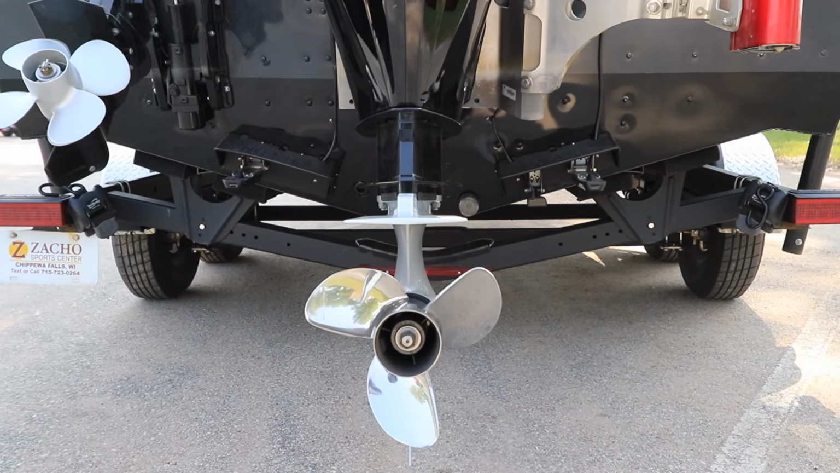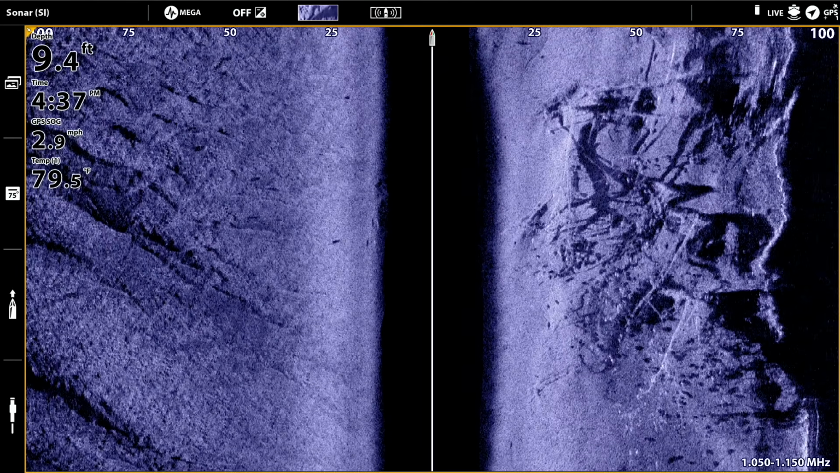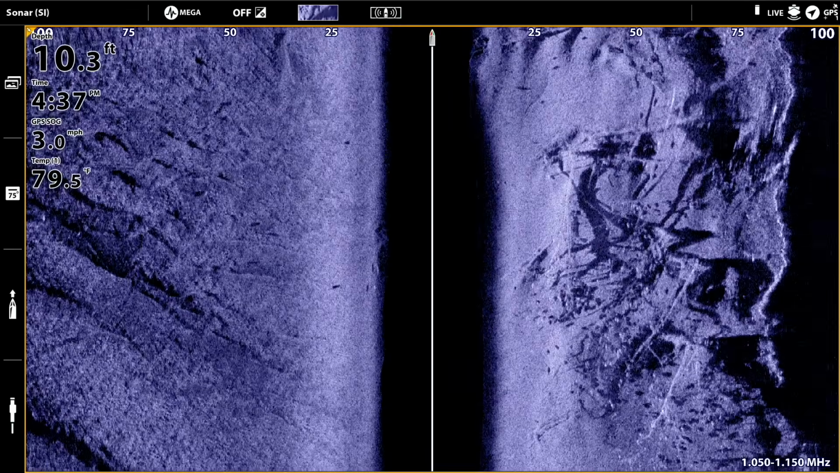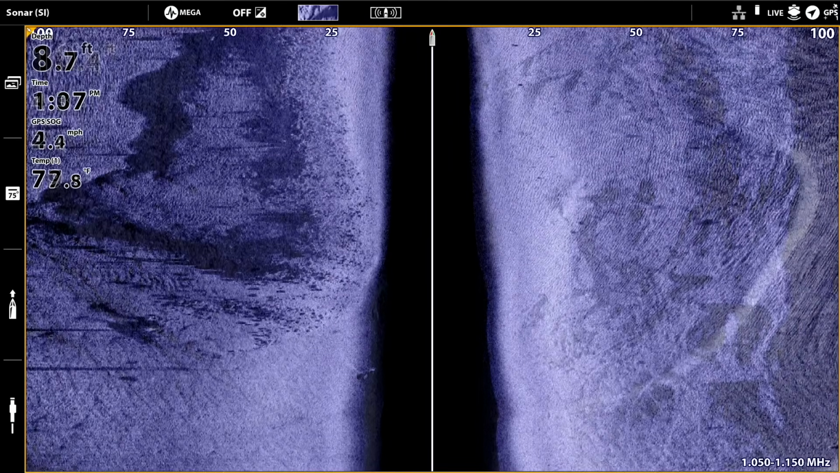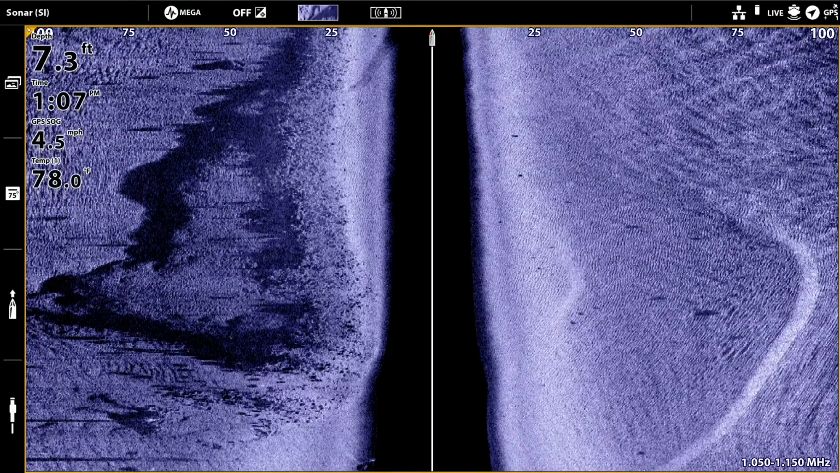That 3-transducer configuration works on any boat with either Helix, Solix, or Apex fish finders, as long as you're using the appropriate splitter cables and transducers. Now, do you have to rig your boat this way? Absolutely not.